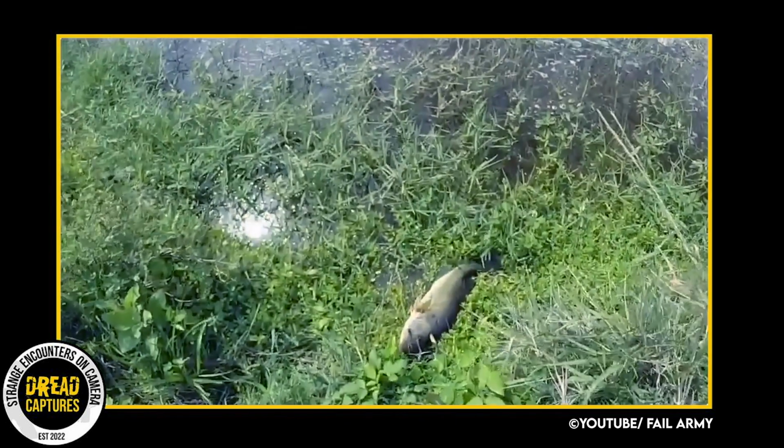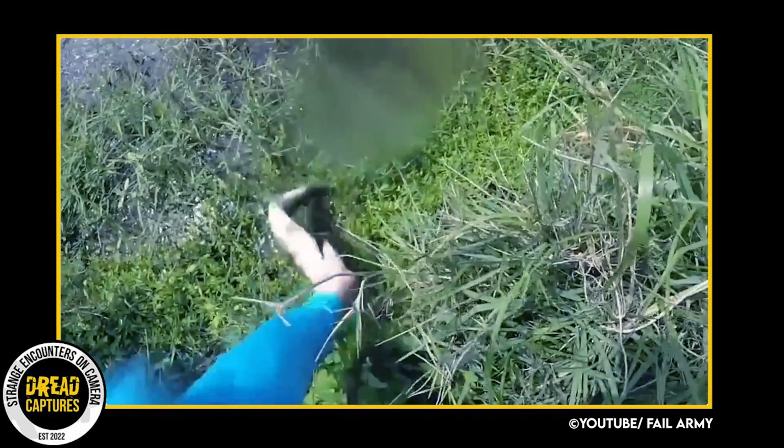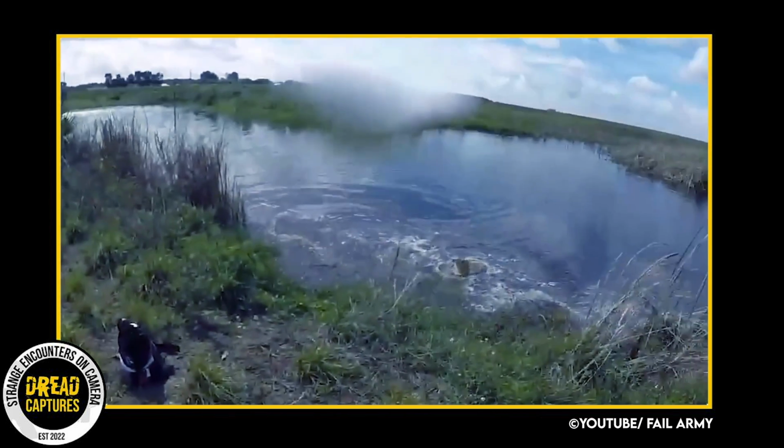This next alligator clip shows another fisherman on the bank that's hooked a nice bass. Well, it appears Mr. Gator doesn't like this guy pulling fish from his pond.